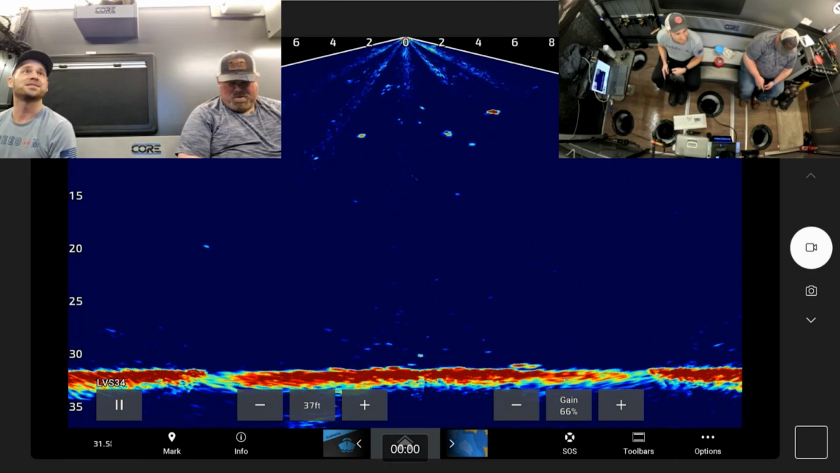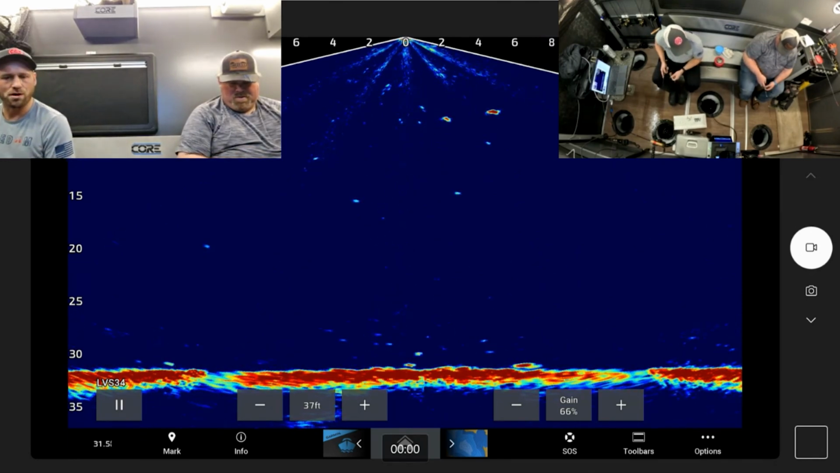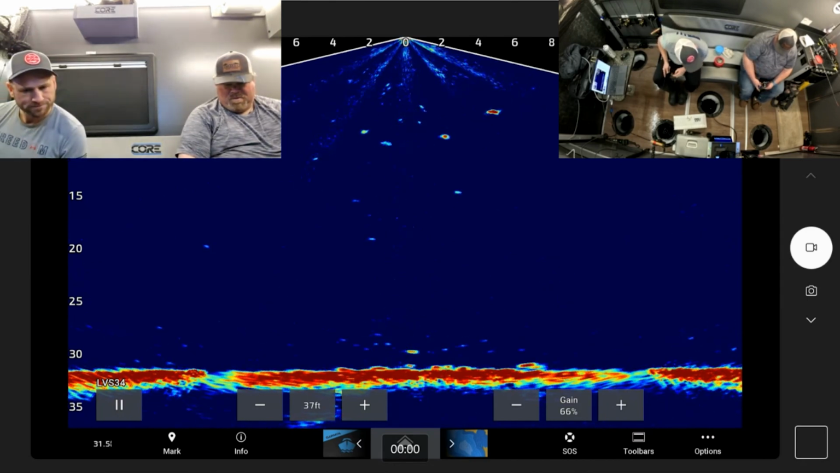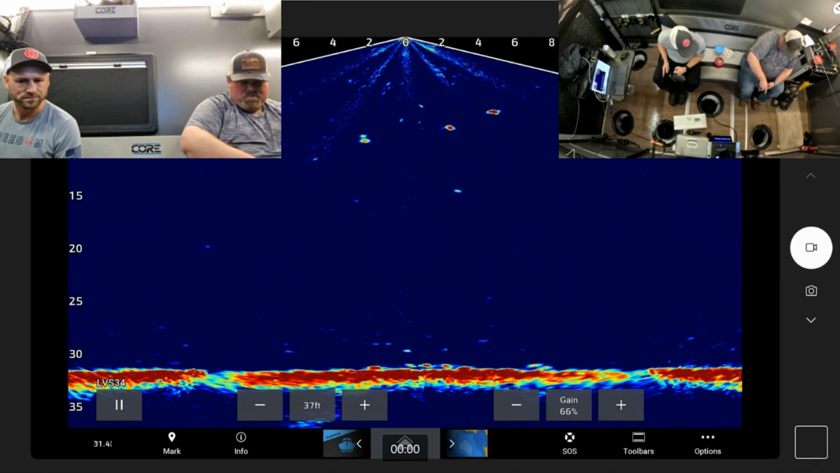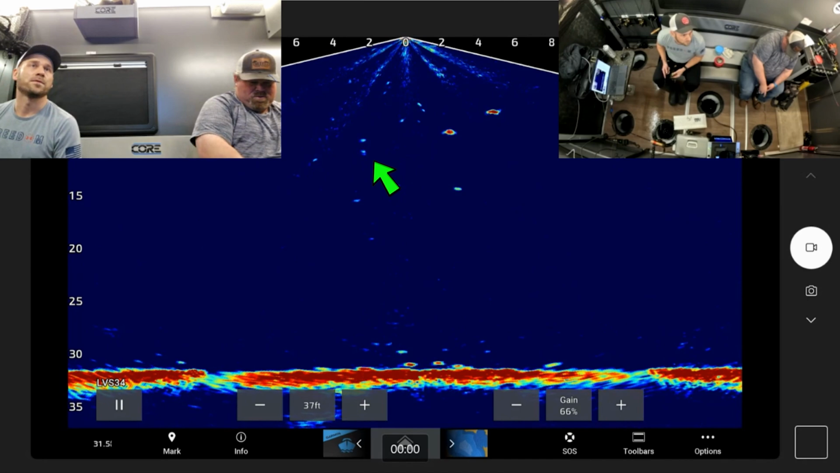Now we can see so much better up high, but we see more of the artifacts in the beam in the water. But you can see that fish following him so much better now. He hit it once and then he swam away.